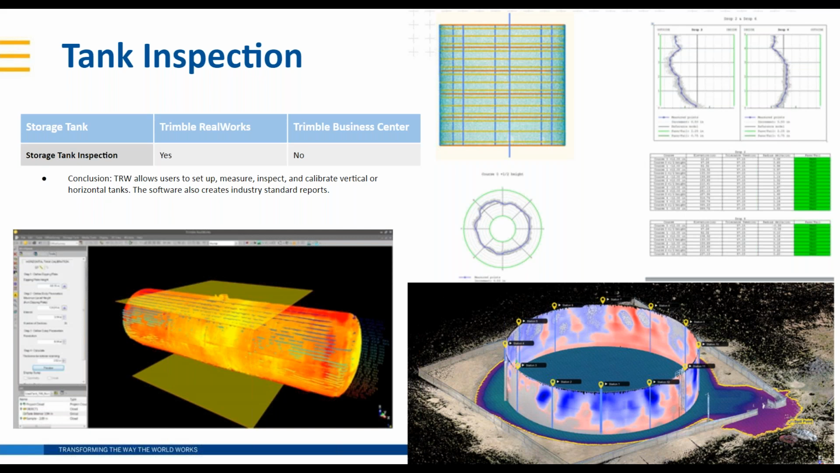The software can also create industry standard reports. Jason, you probably can speak a little bit stronger to the industry standard reports than I can. But what would you like to add here on the tank inspection workflows in Trimble RealWorks?